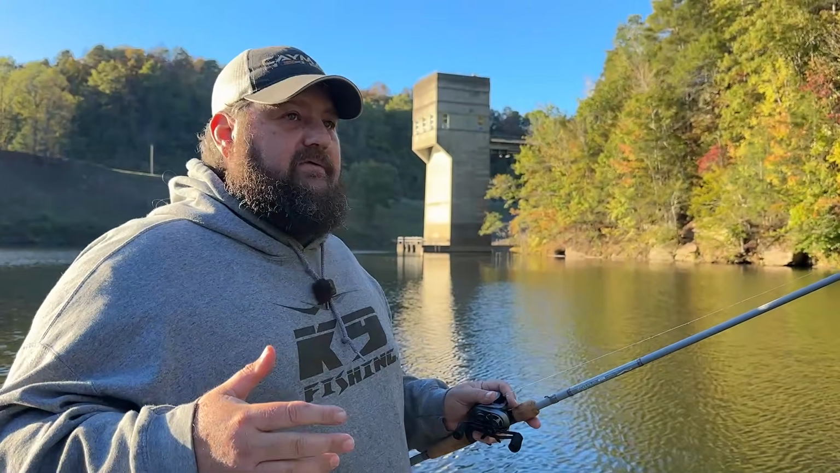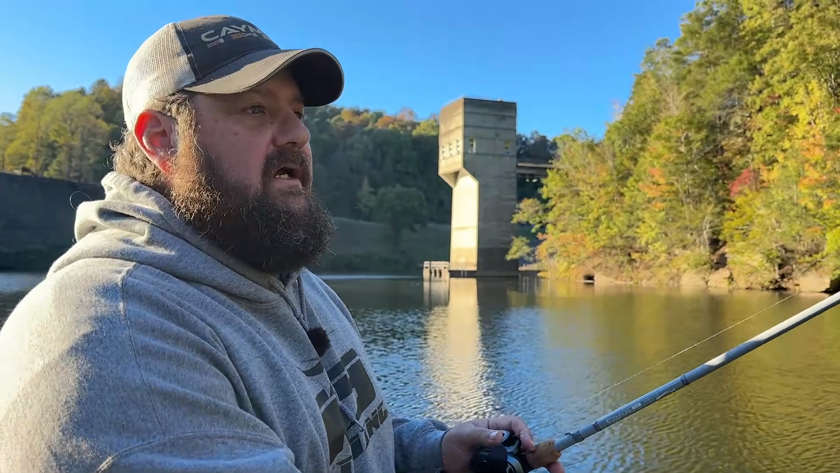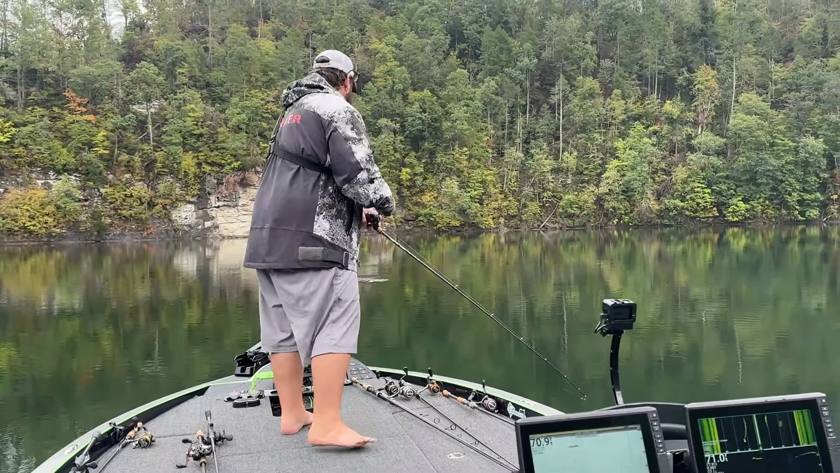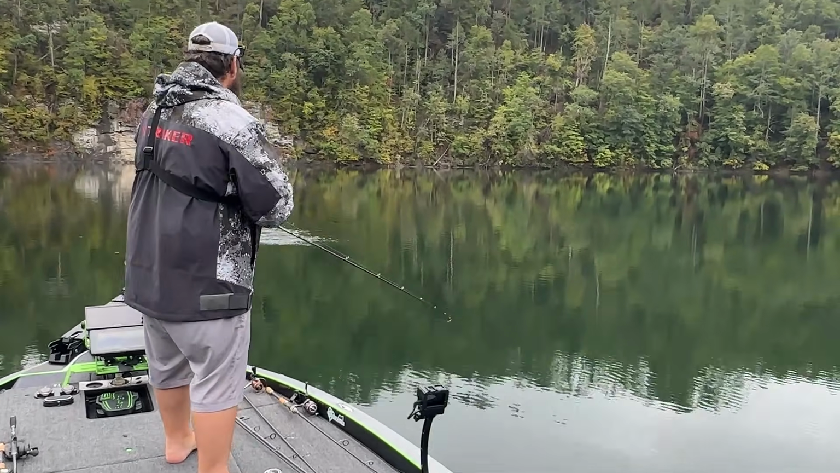And really anybody will tell you here, the real fall bite is probably the last 2 weeks of October and the first 2 weeks of November. And that's what I call mid-fall. So right now, we're in early fall. We're in the 1st of October here.